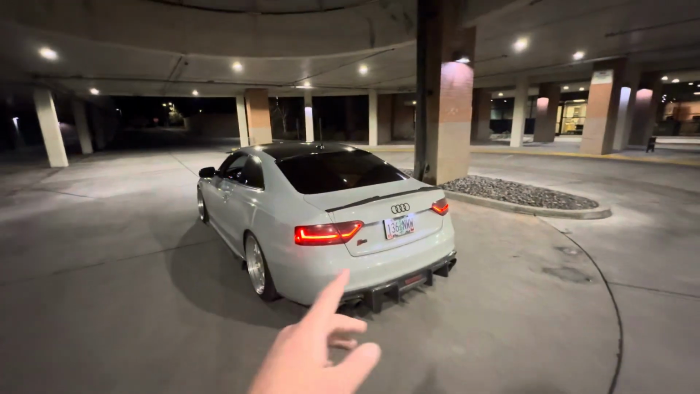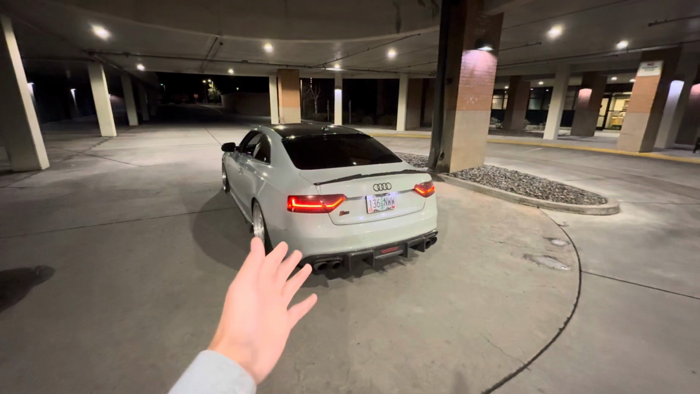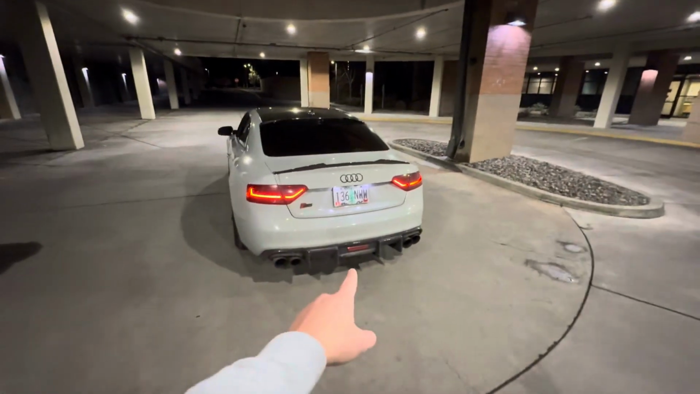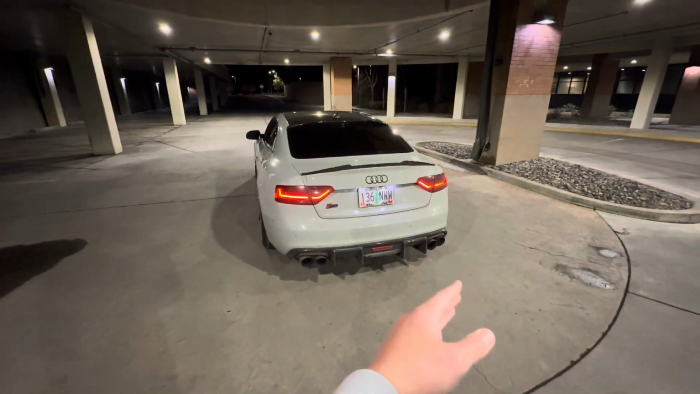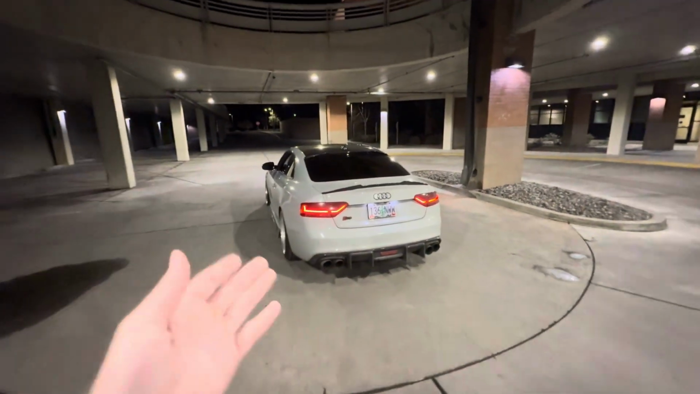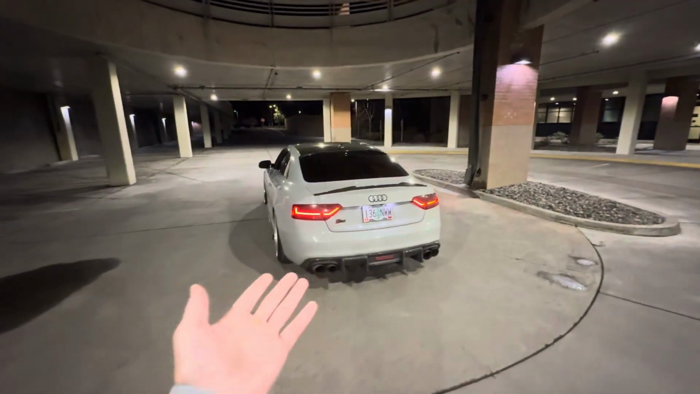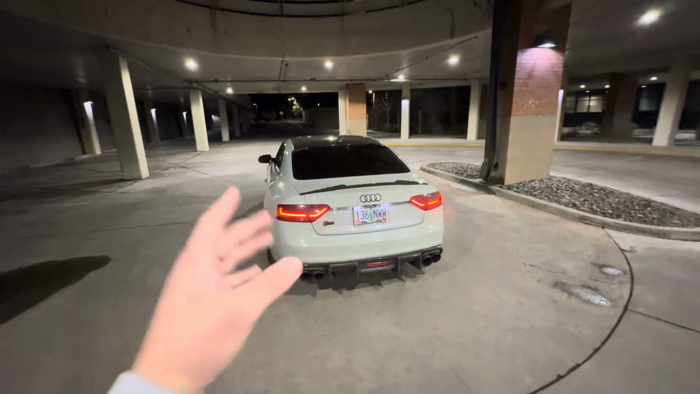But I have thought about, instead of getting another stock bumper, getting an RS bumper, but I don't know how I feel about that, because I really like this diffuser and the quad tips. An RS bumper would have the oval tips, and there's only like two diffusers for that bumper. They're fine, I'm just not the biggest fan of it, but it would save me a lot of money instead of having to buy one.